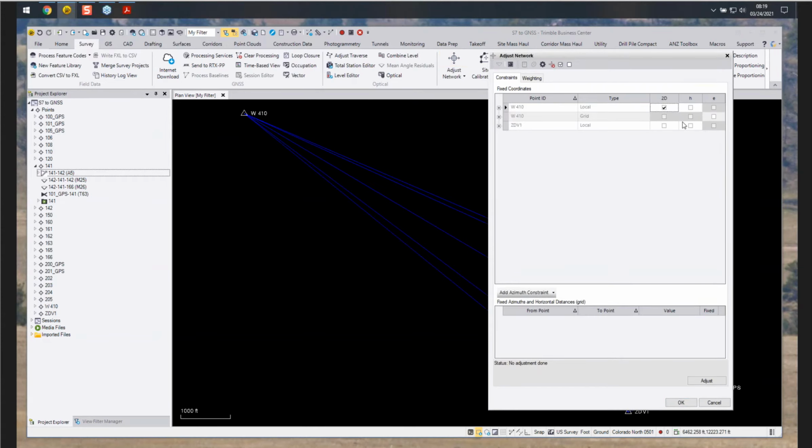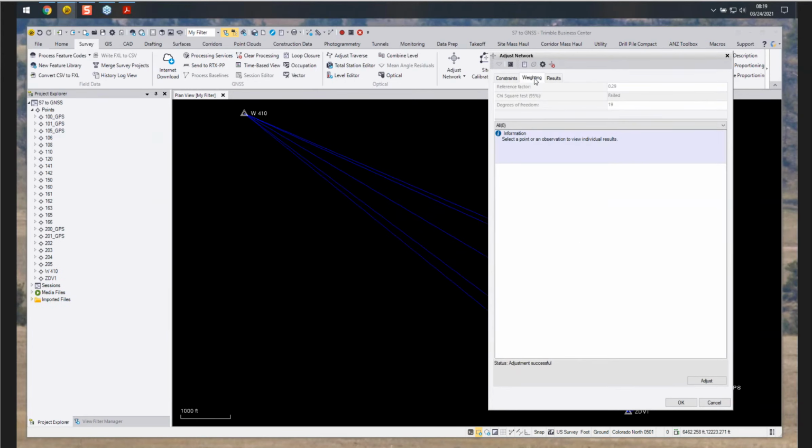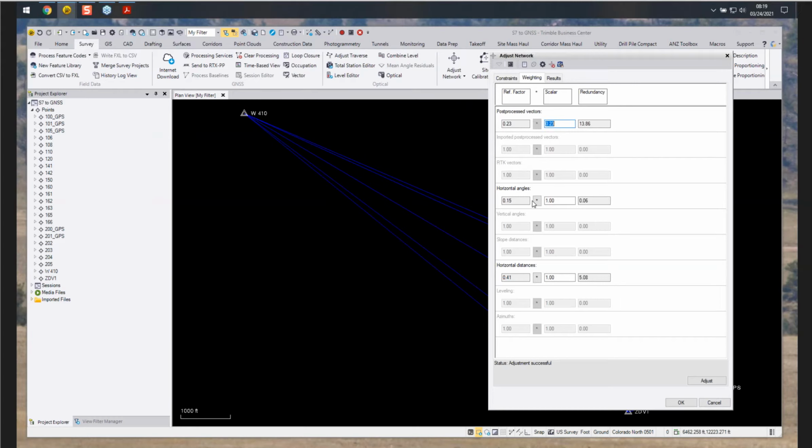There's W410, our horizontal and vertical point, our core station across the street. And we'll adjust the network. And we'll step into our weighting. And this also has been set up just for horizontal adjustment, no vertical adjustment.